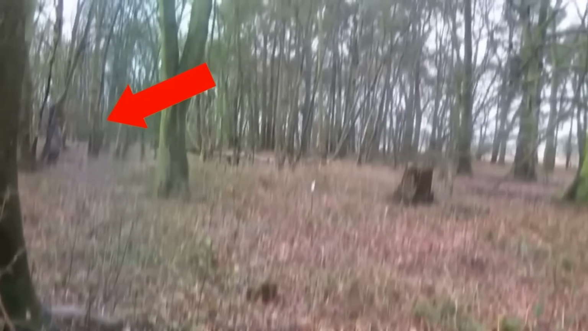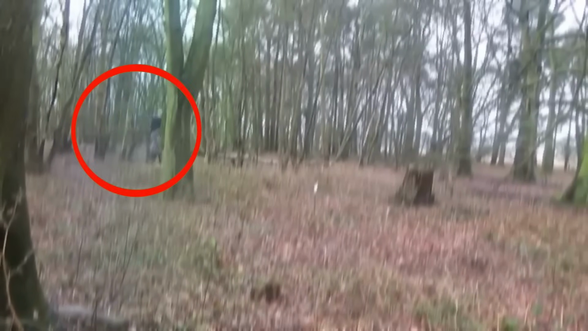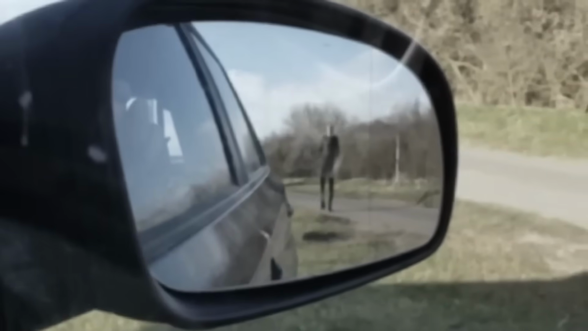Seconds later, the camera blacked out and started recording once again, showing the Slender Man walking in the woods with the little girl. One of the two friends went missing, while the other was able to find the little girl with a note left behind, probably by the Slender Man. To date, authorities haven't been able to figure out who or where this tall being came from.